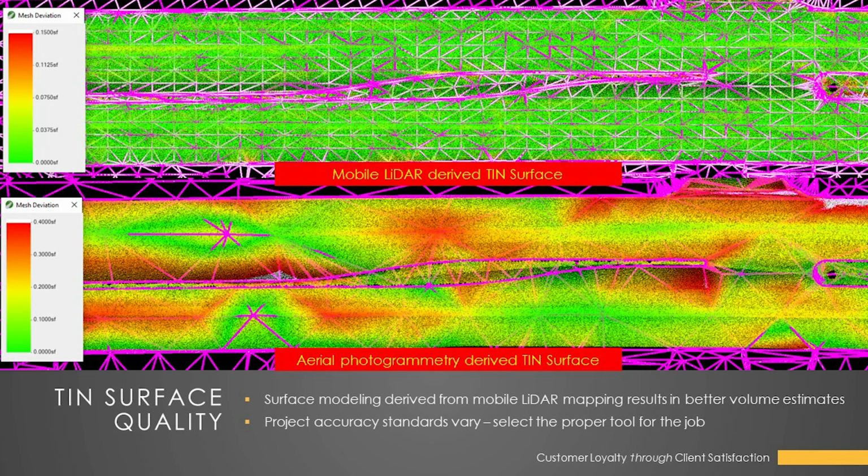So, we do this a lot. We create these hybrid mapping data sets so that you get the best of both worlds. You get the full coverage you need for drainage analysis and things like that, but you also get a very highly detailed and accurate surface for the roadway surface.